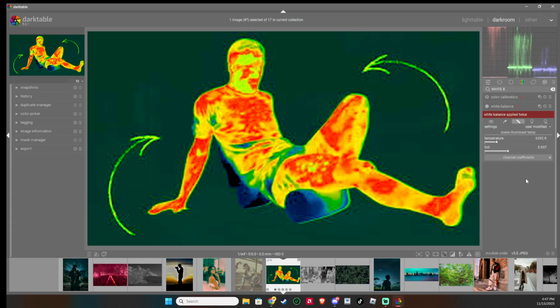An optional yet valuable step is to use the color calibration module. This is where you can refine the channel mixing, which can be crucial for achieving a more accurate infrared balance. By tweaking the way different color channels mix together, you're able to correct any remaining discrepancies or enhance the image based on your creative vision.